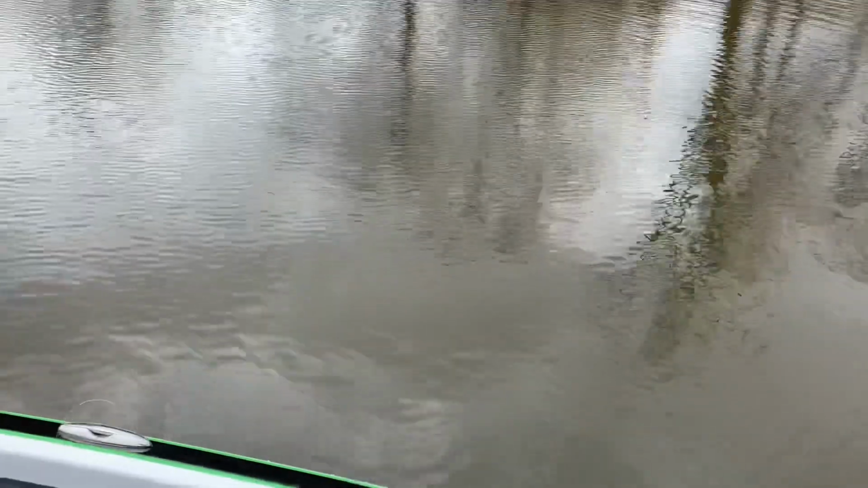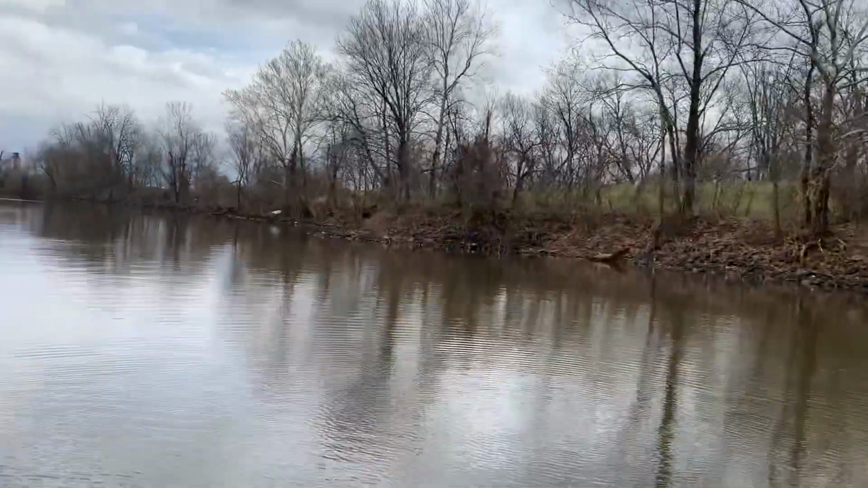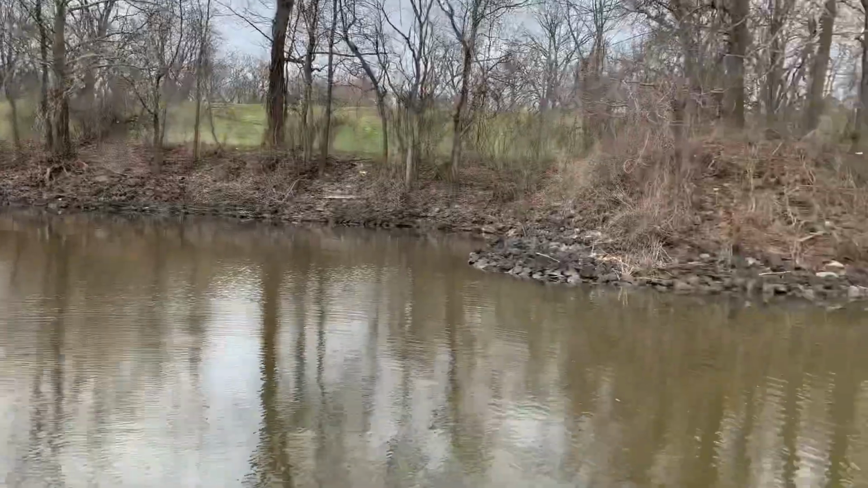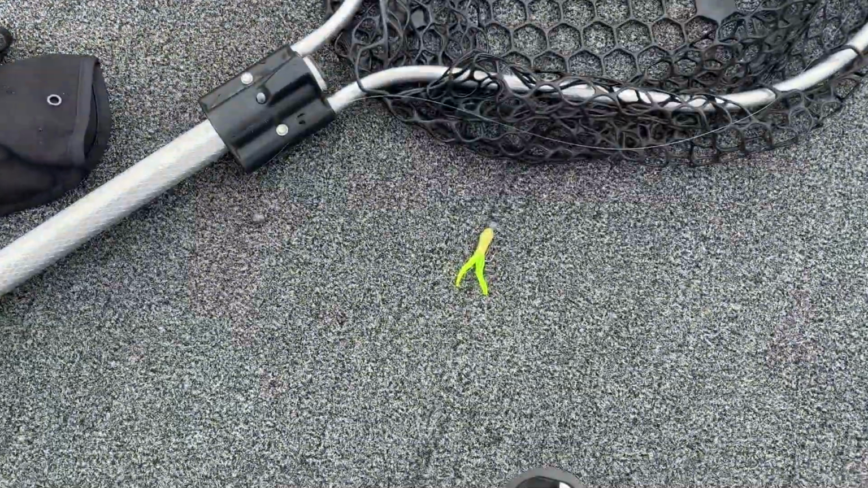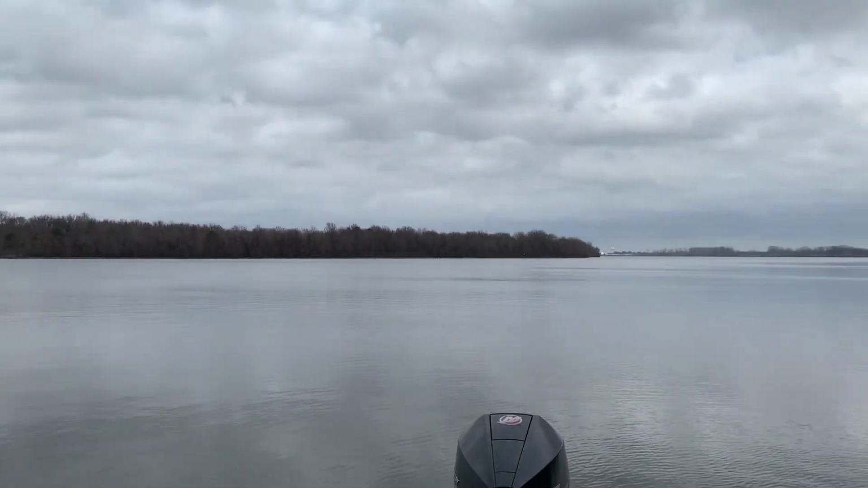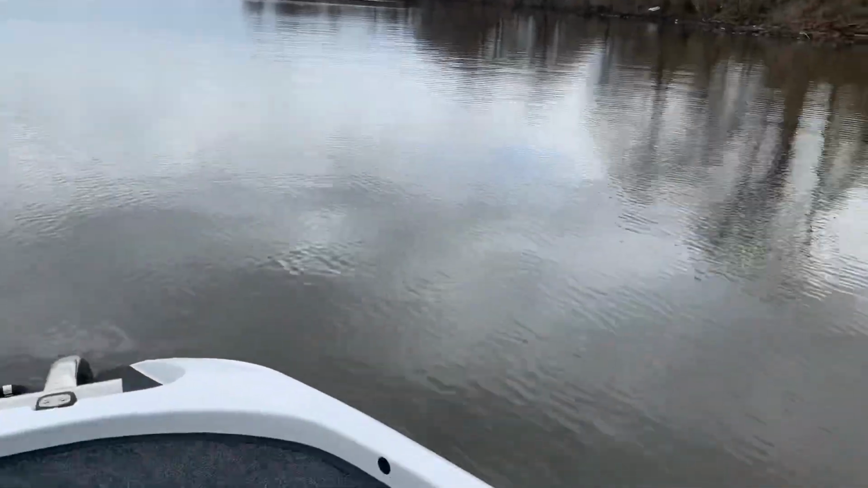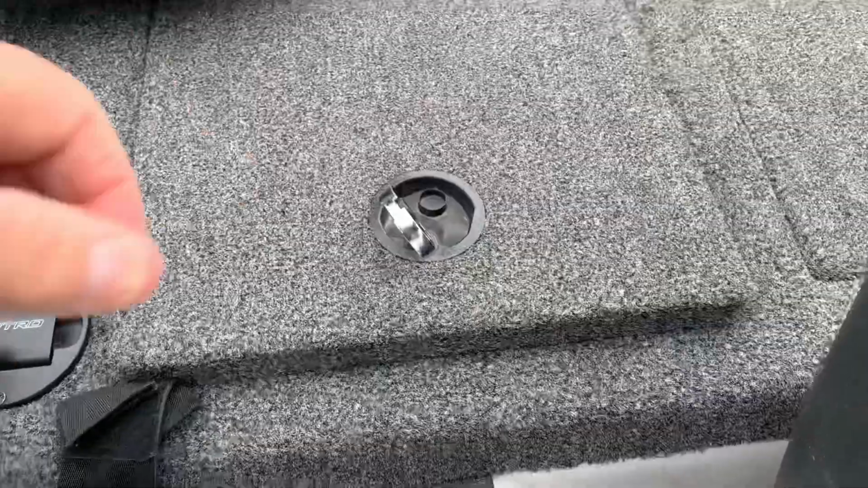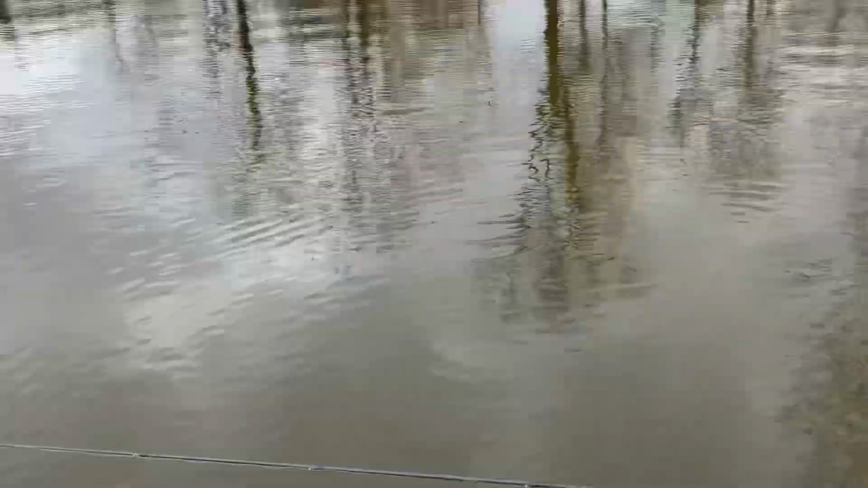So I was about to move spots. But anyway, that'll make a nice couple of mouthfuls. Again, there's the jig I'm using. No secret. Yeah, we're gonna keep it secret from him. If he knew what we was using, there wouldn't be no fish to catch. We got a nice little mess going.